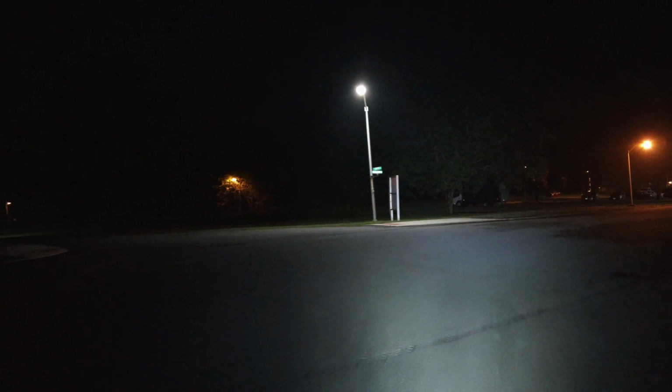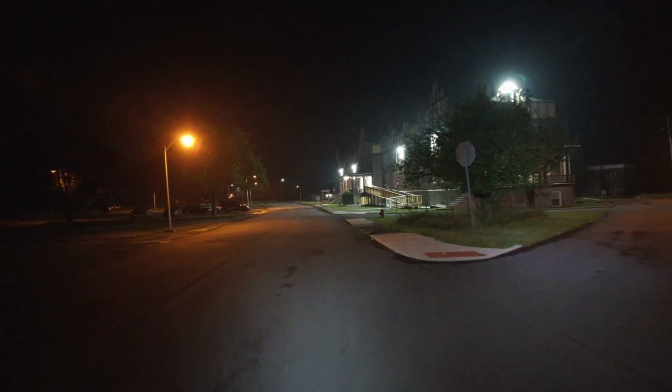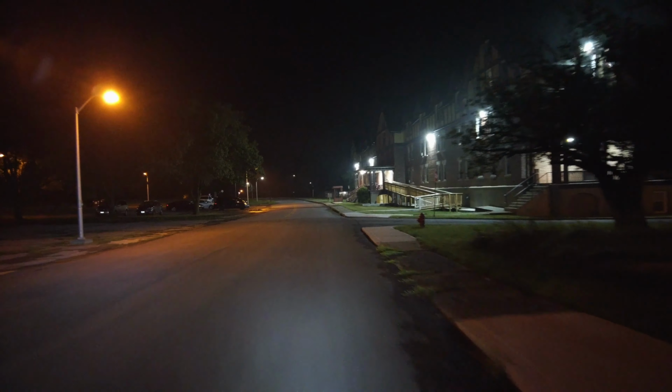But anyways, yeah, this area, unfortunately, I don't feel as secure as I did like a year ago or even 2 years ago. Because there's an increase of just people being here that you don't know.